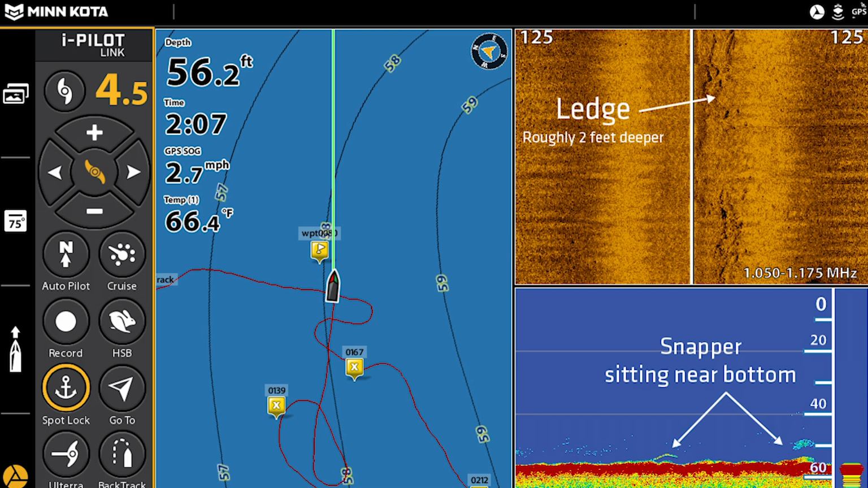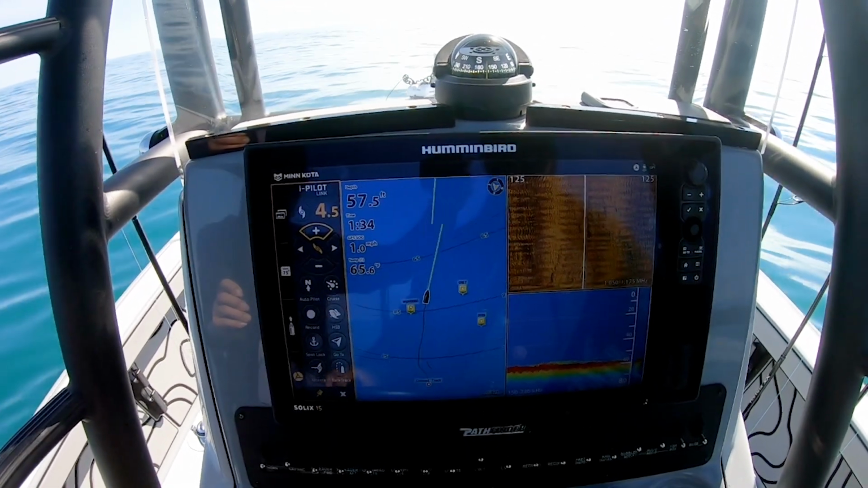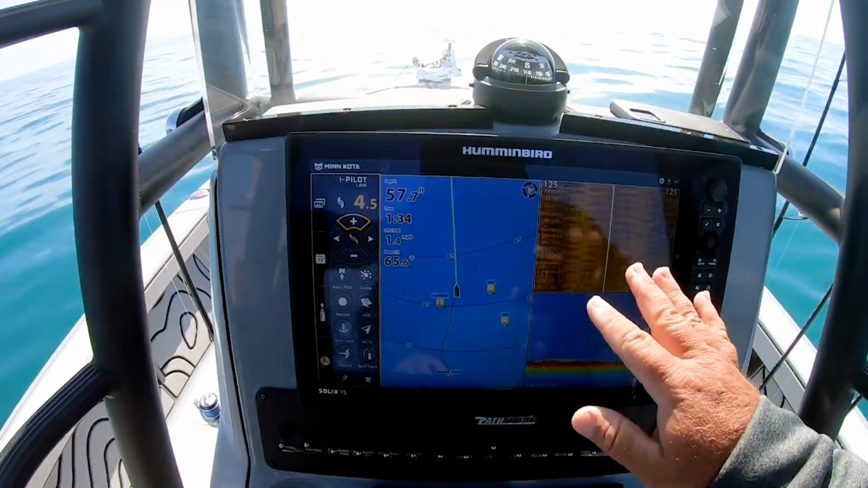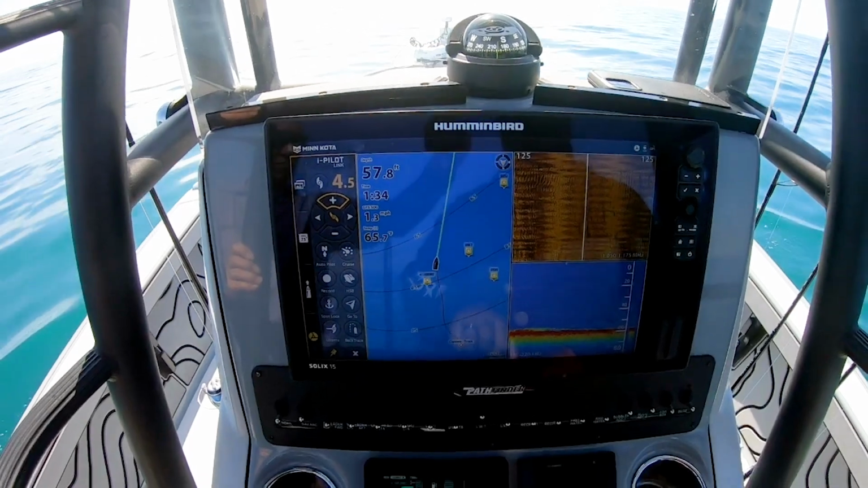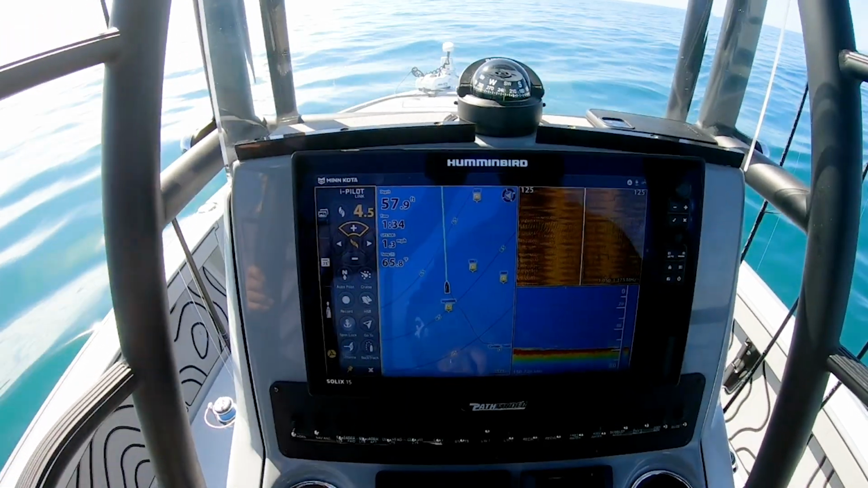So basically what I'm doing is I'm just trying to set up on top of, or just up tide of the crack. And it's not perfect science. You gotta get it pretty dialed in, understand what it is you're looking at. That way, when you do get to it, you can simply hit spot lock and you are on the mark.